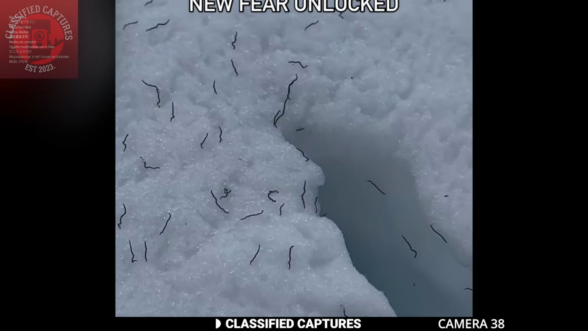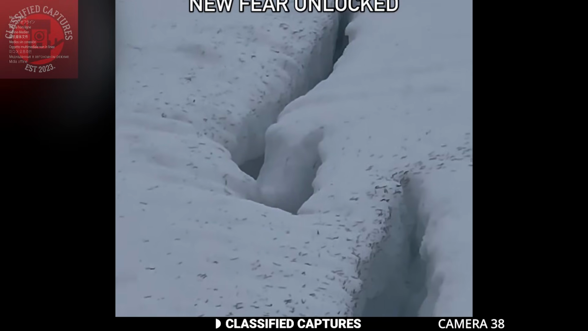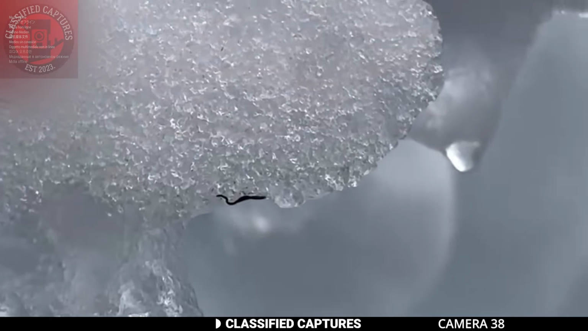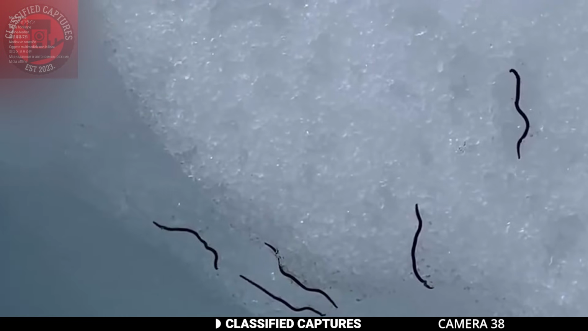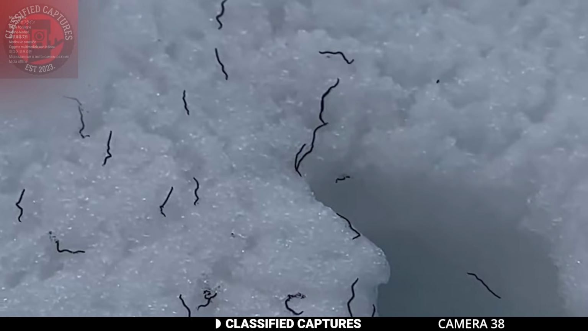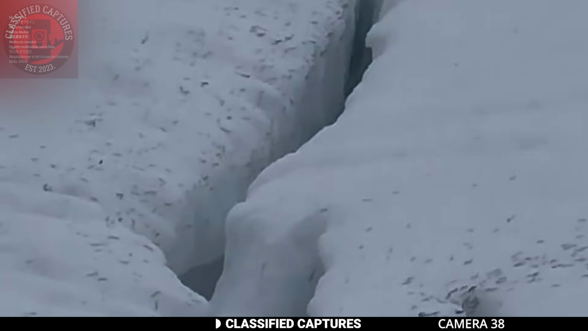Do you see those black fiber-like things in the snow? Well, those just aren't random debris, they're ice worms. Yes, you heard that right. Ice worms. Once they start moving, they look like things that could either zombify or make you sick, right? Well, rest easy, they won't.